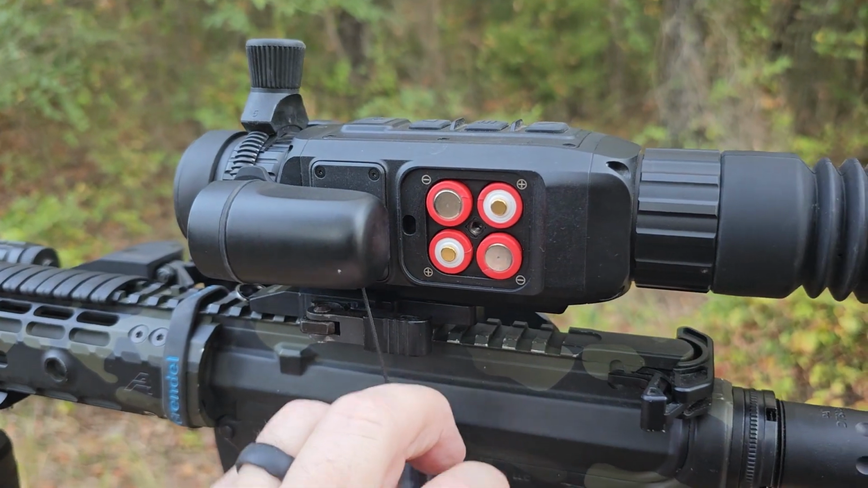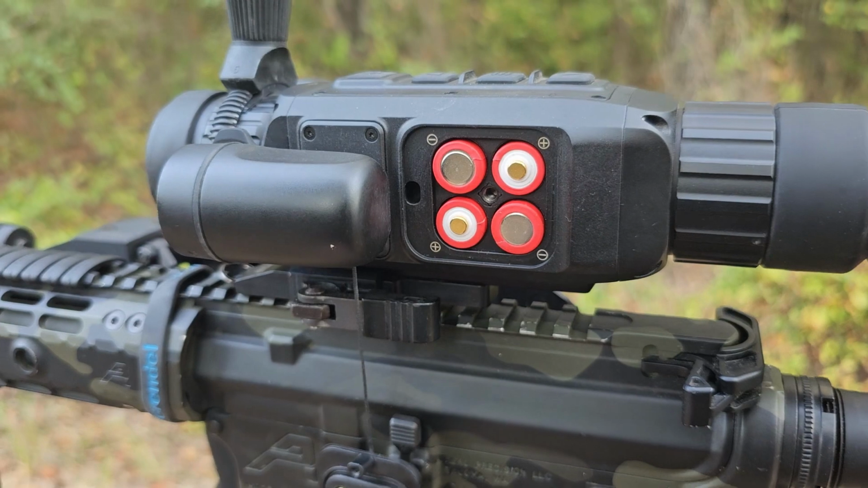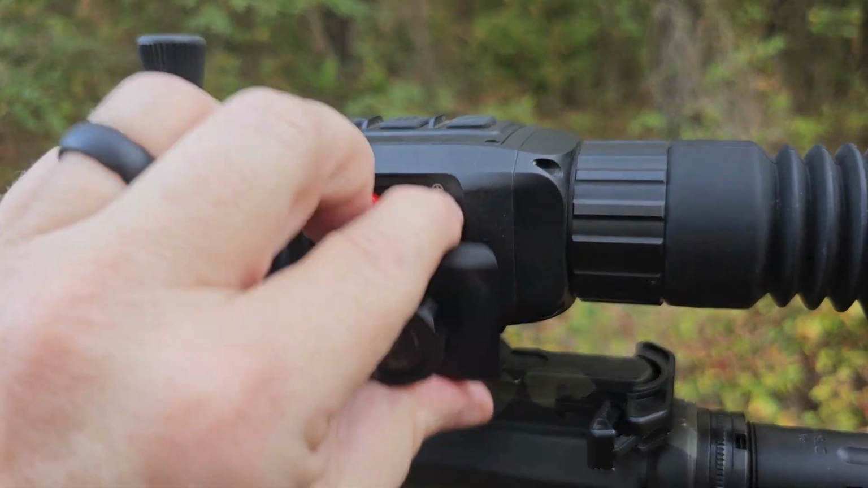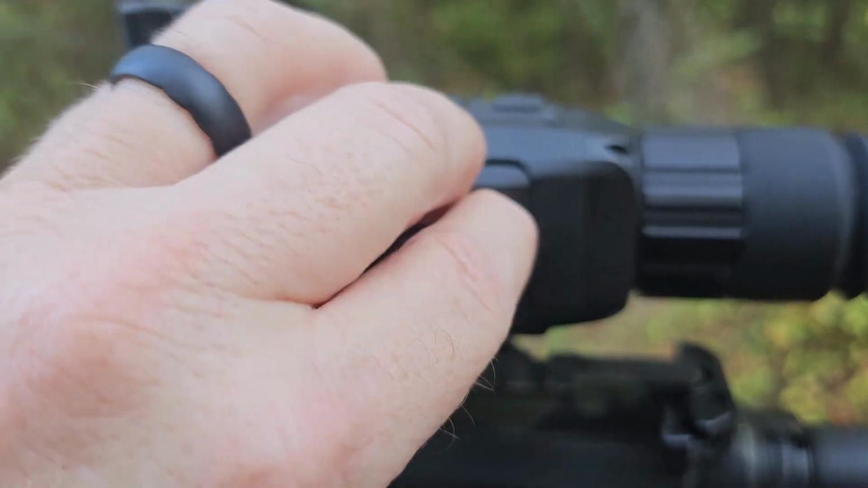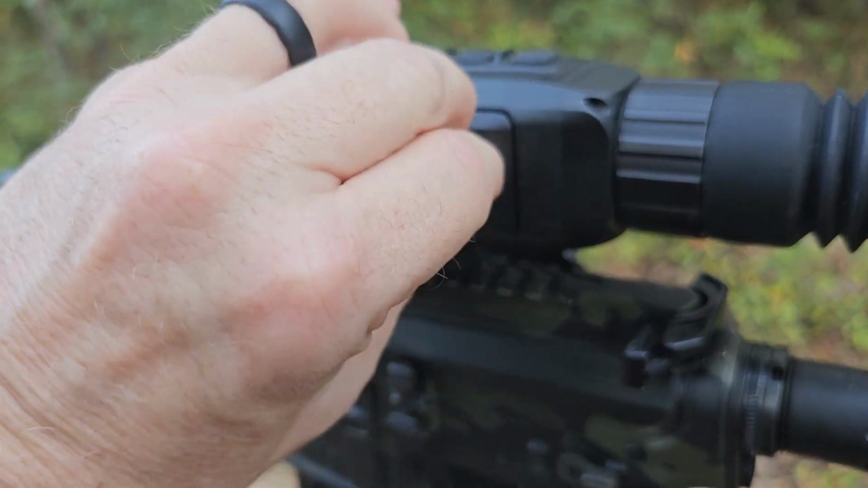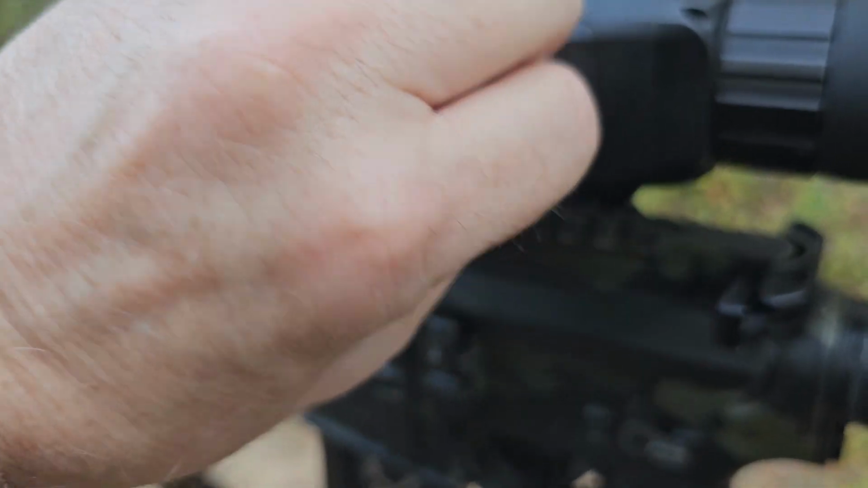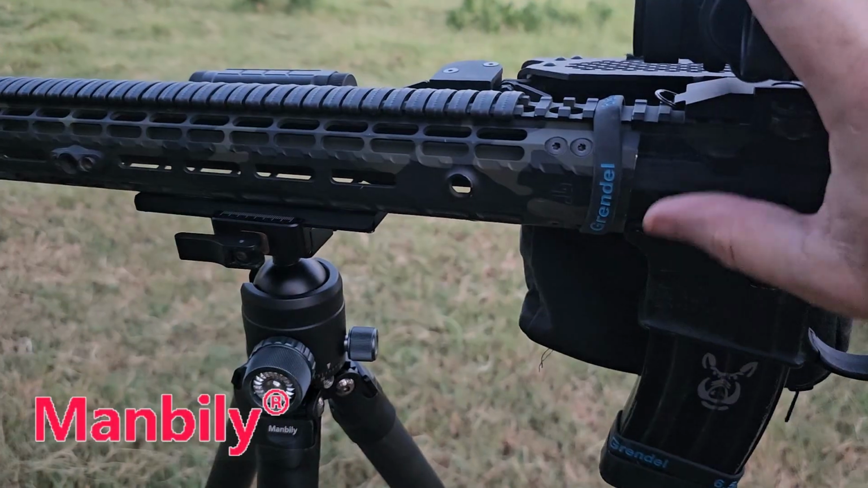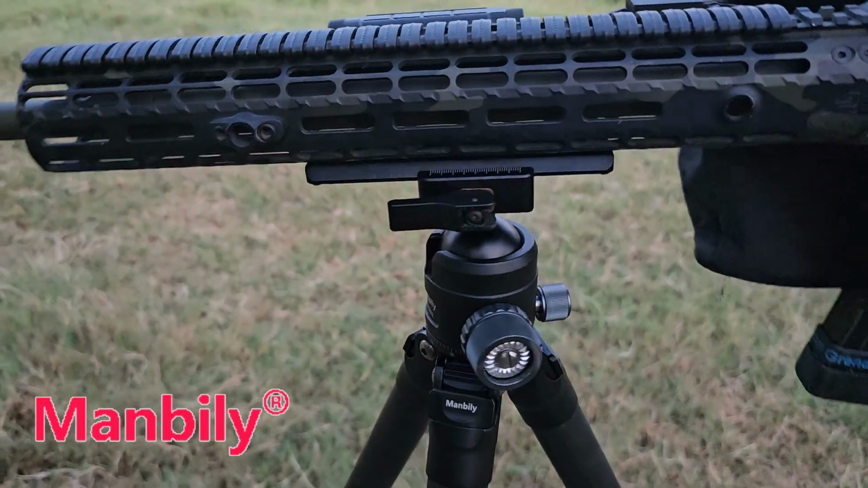Now the battery compartment runs on 4 AA batteries. You can use alkaline, NiCad, nickel metal hydride, or lithium ion batteries. And the nice thing about using AA batteries is that you can get them absolutely anywhere. So if you forget your batteries in the middle of the night, the Quickie Mart on the corner in the middle of nowhere will have batteries for you. And the really nice thing about the screw-on battery door is that it will not be popping open on you during recoil.